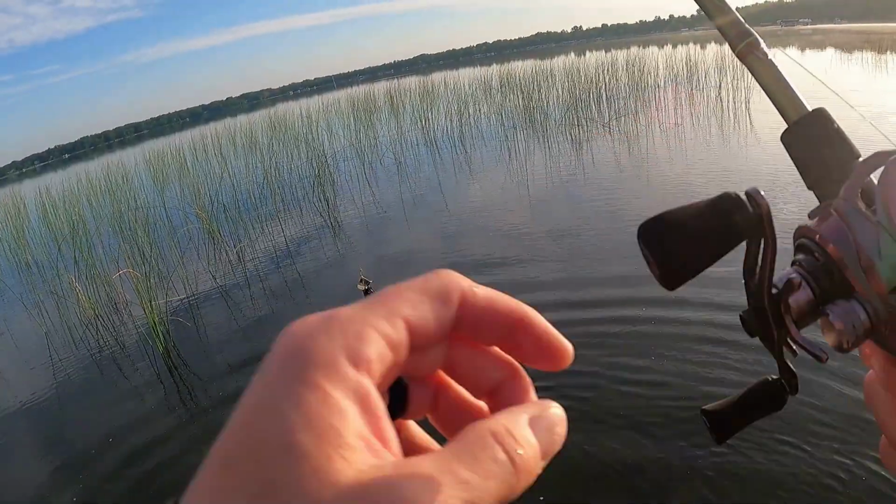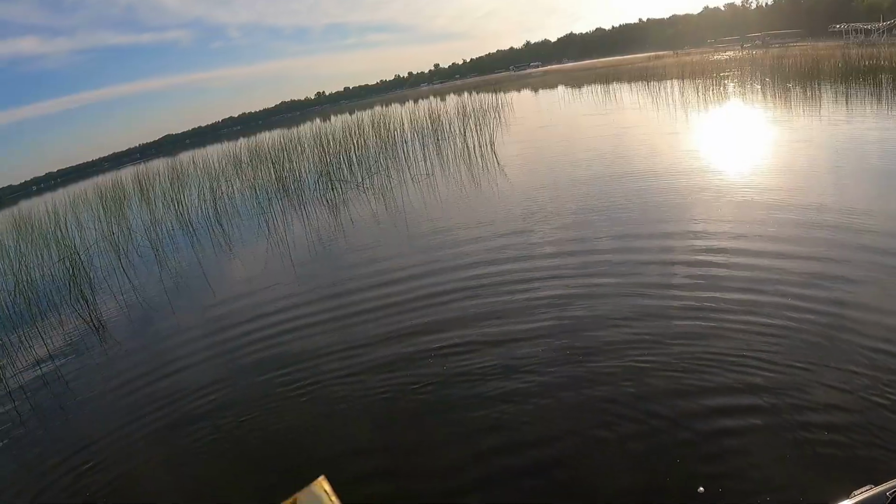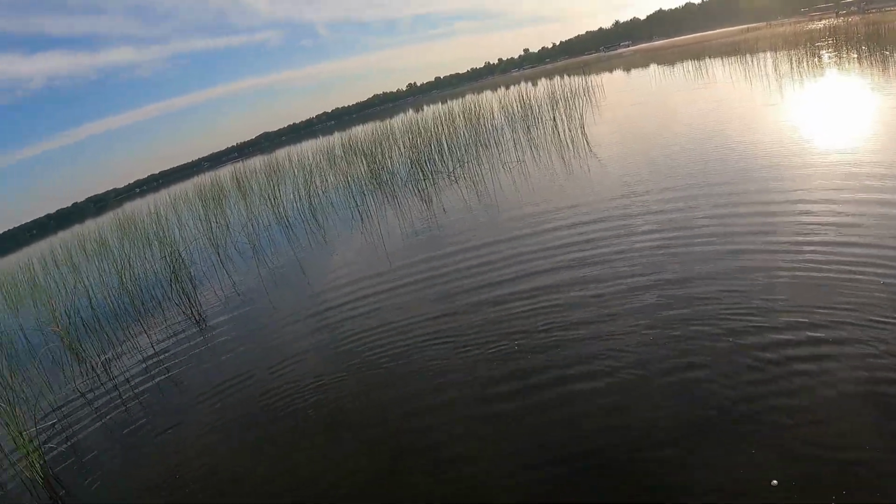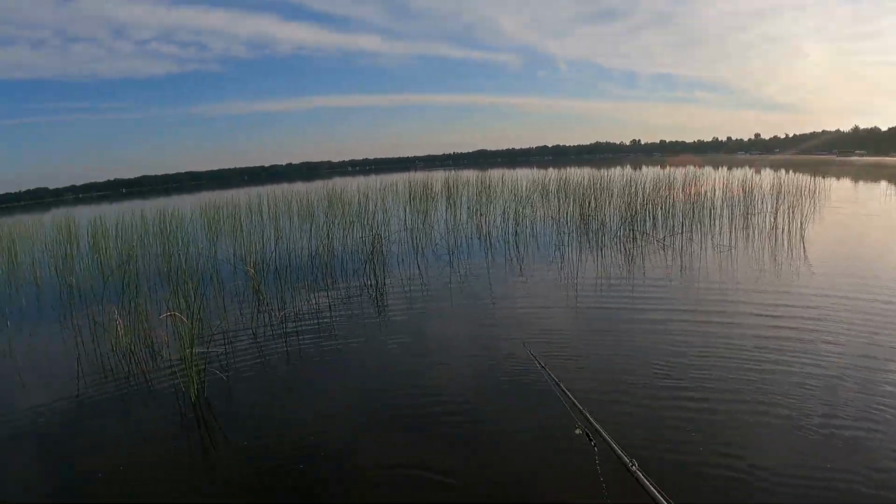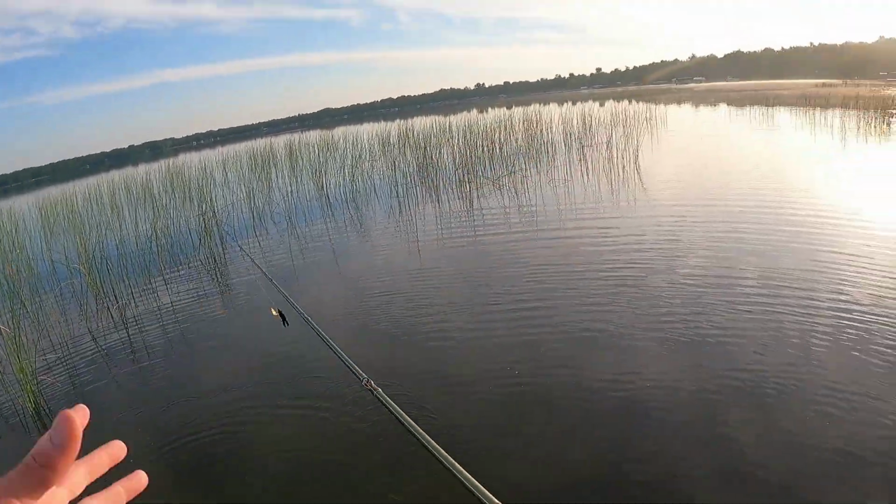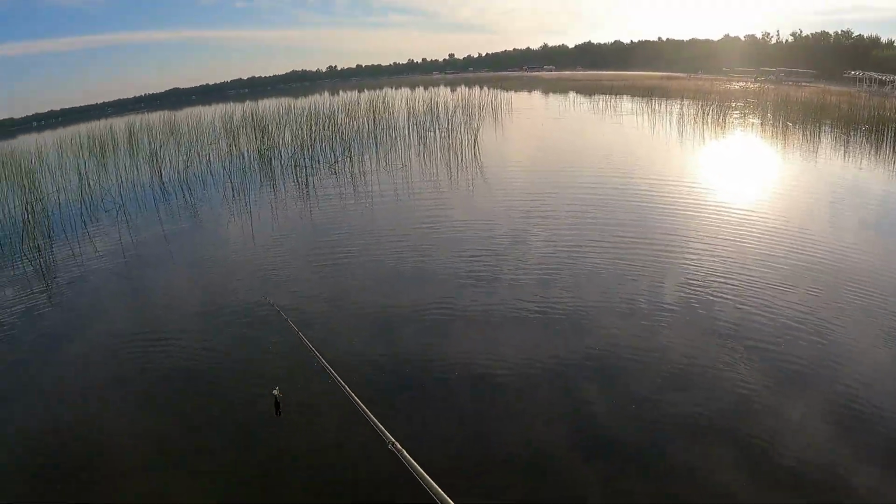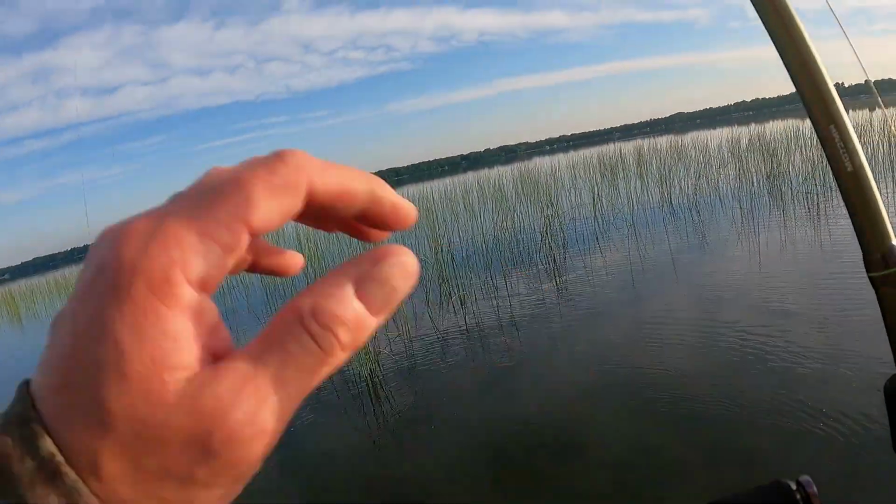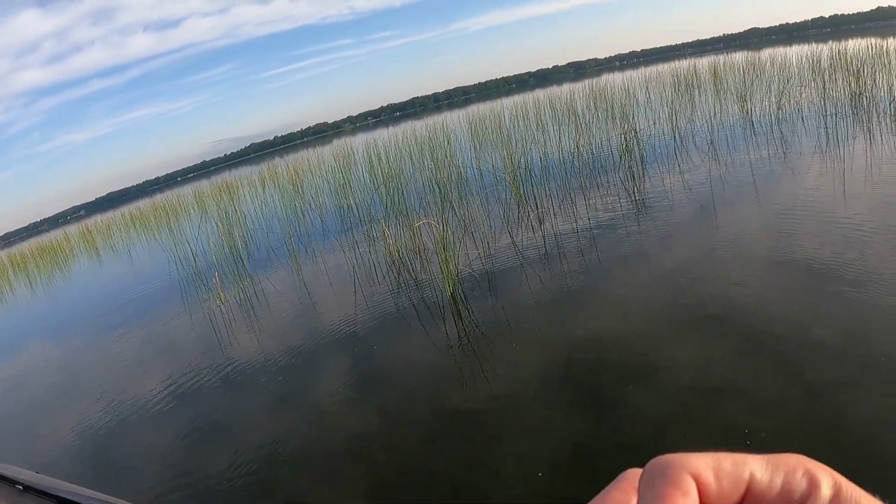Nice little fish there. Throwing a Picasso buzzbait here. Black gold blade. I was throwing around on the outside edge, not getting a whole lot, but now I'm on the inside edge. Had one blow up, and then of course that. Been fishing for a little bit though. I was hoping they'd be on a little bit more. This is a fun bite when you can get on it.